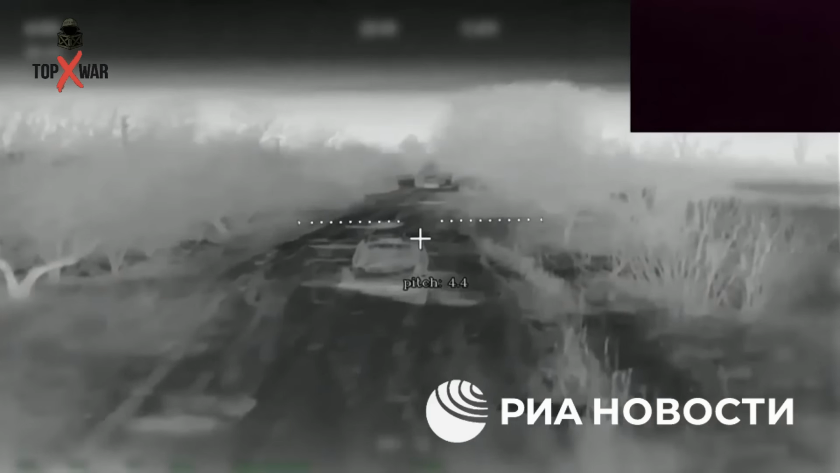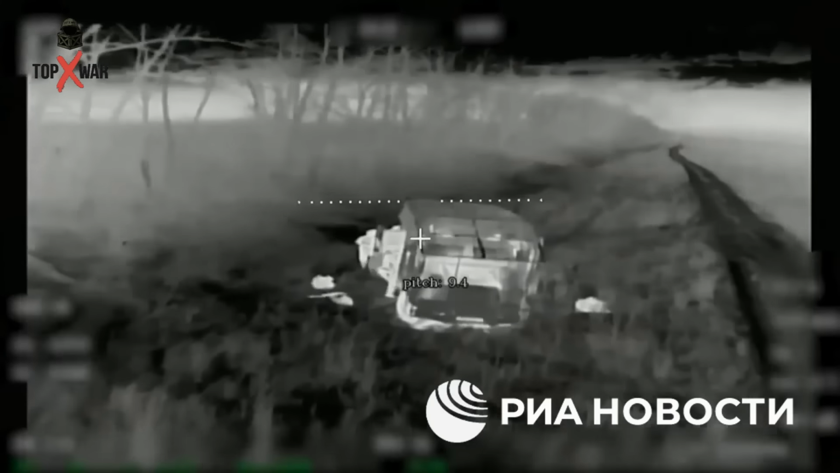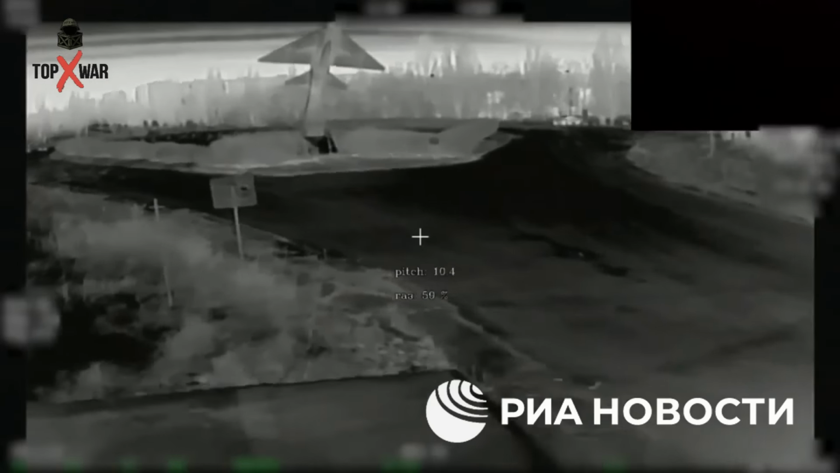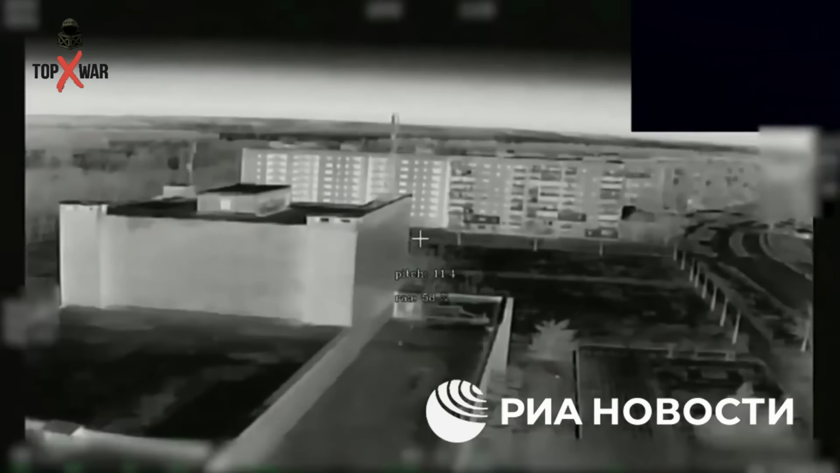The combination of aerial surveillance, precision strikes, and rapid targeting has significantly restricted enemy mobility, forcing them to remain in exposed positions. Footage from the scene shows scattered Ukrainian units unable to regroup, highlighting the effectiveness of persistent drone operations in controlling key sectors of the battlefield. The encirclement strategy demonstrates how modern unmanned systems can shape engagements and maintain tactical dominance over enemy forces.